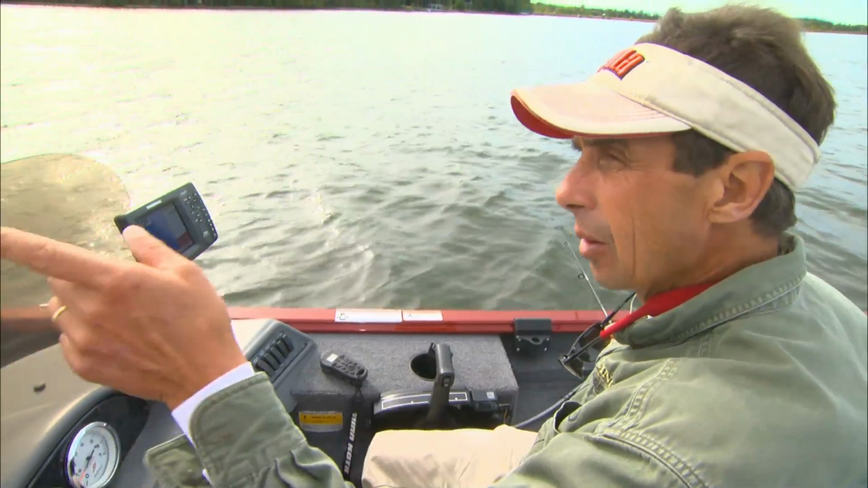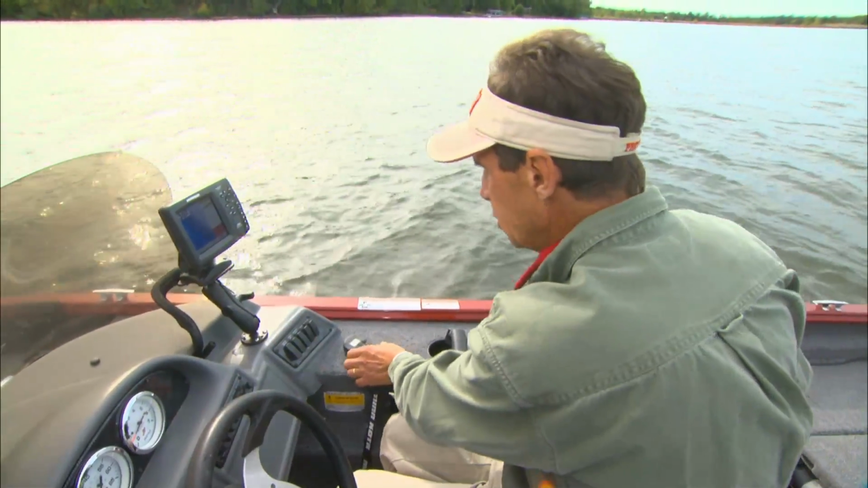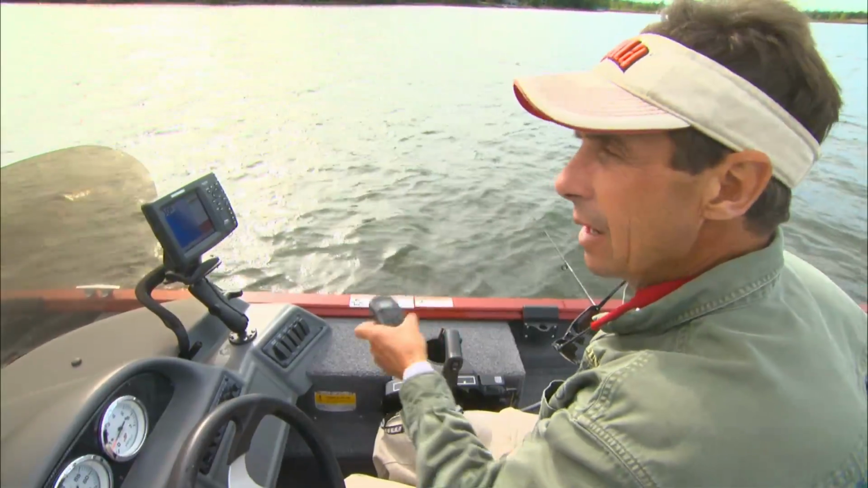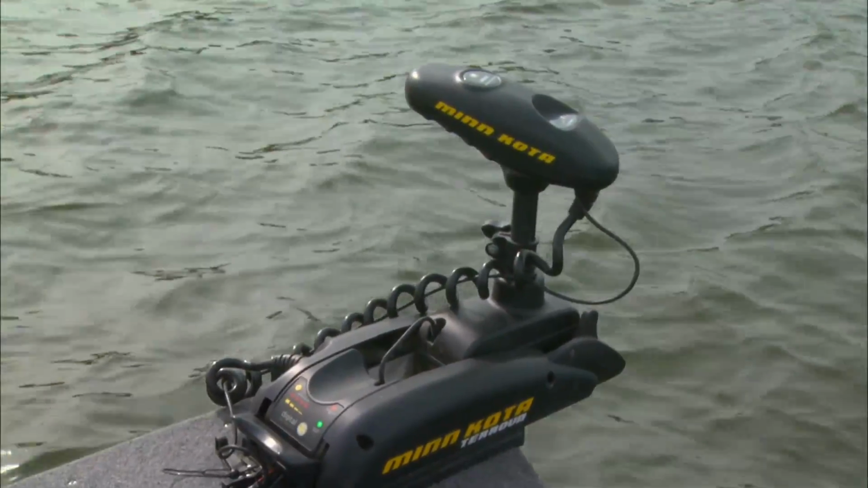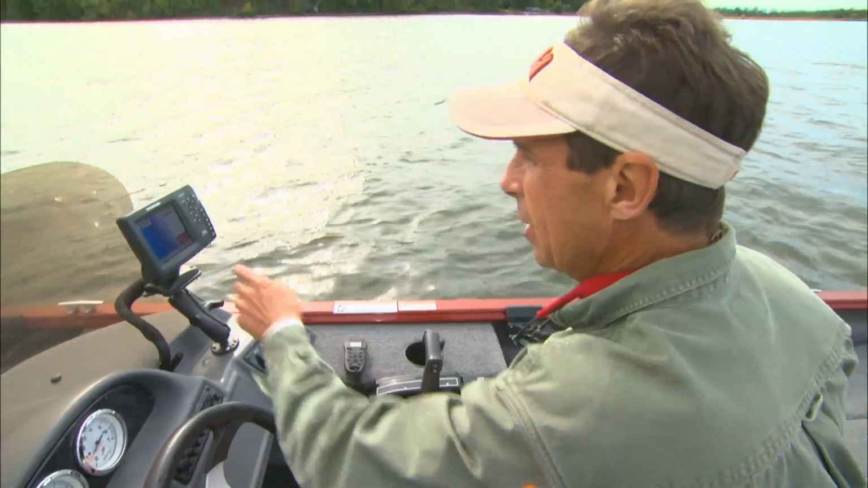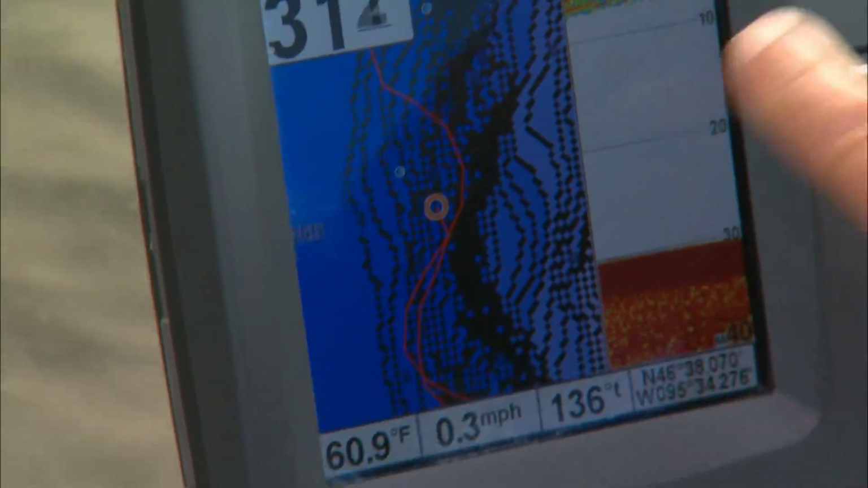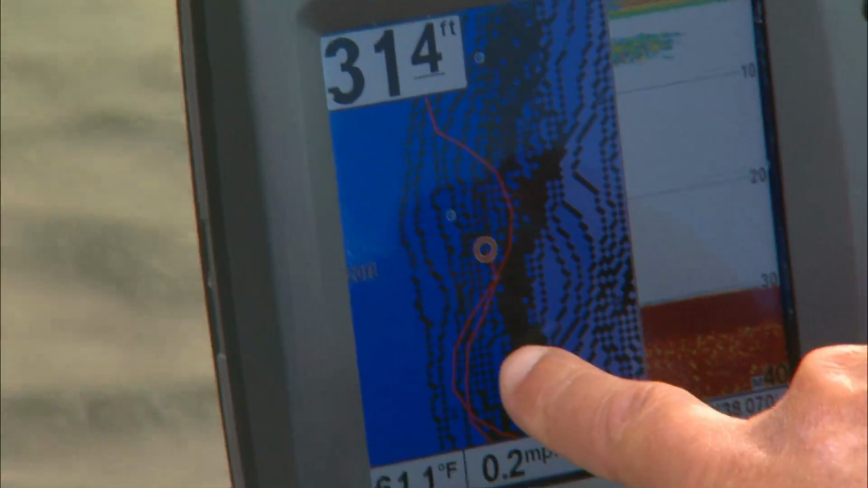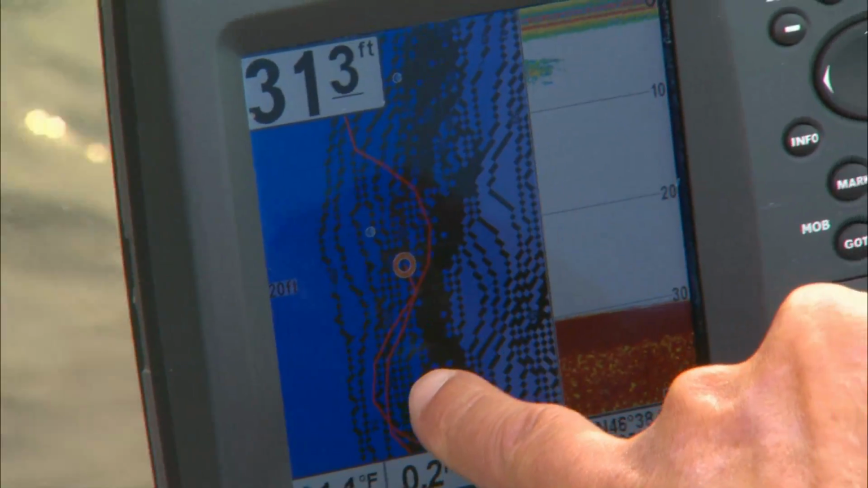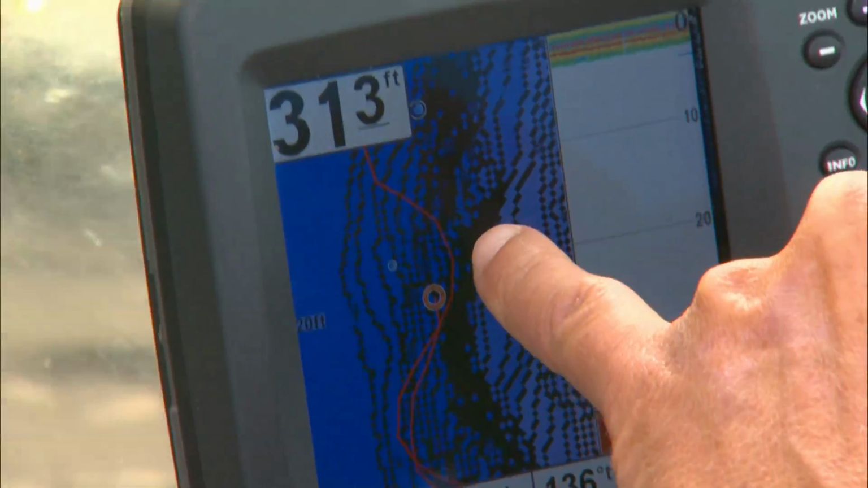When we get up there, the trolling motor is going to turn off automatically, and then we go to Track to End, and then the trolling motor is going to turn around and follow that exact path to the end of the track. But you can see how tight it is. Look how tight it is. I'm zoomed all the way in, and you can see how tight the boat is tracking our initial track line.